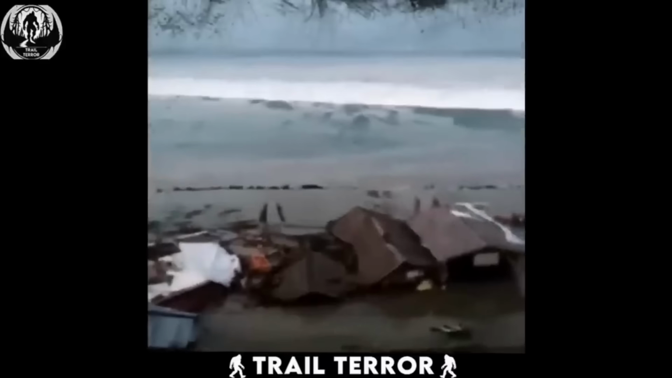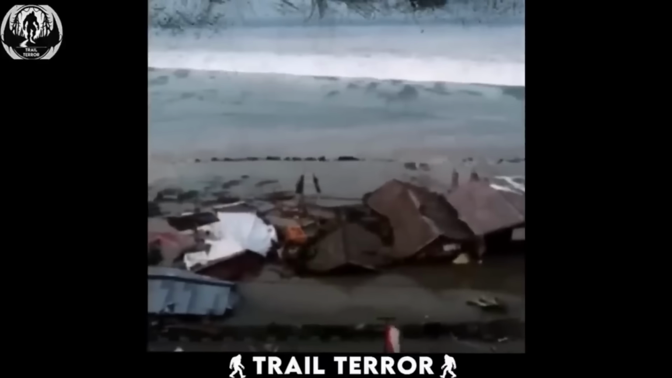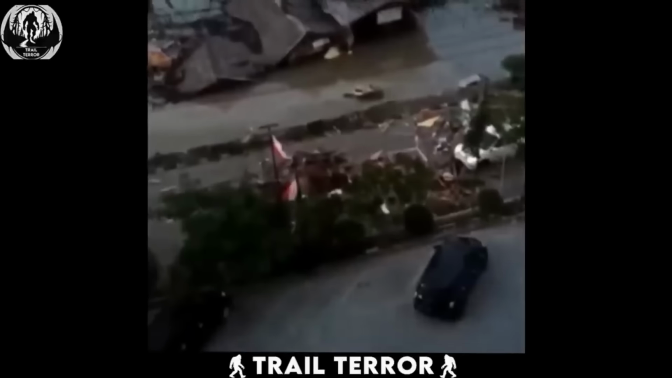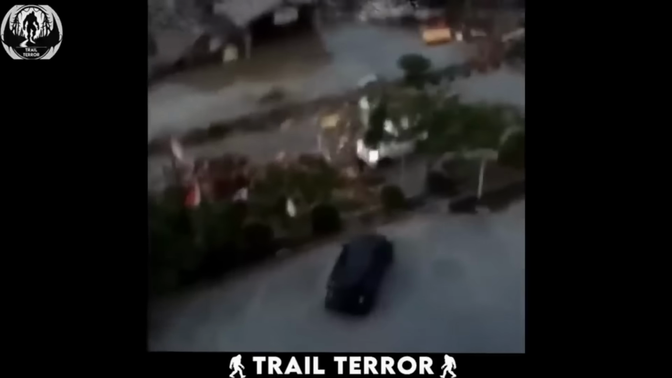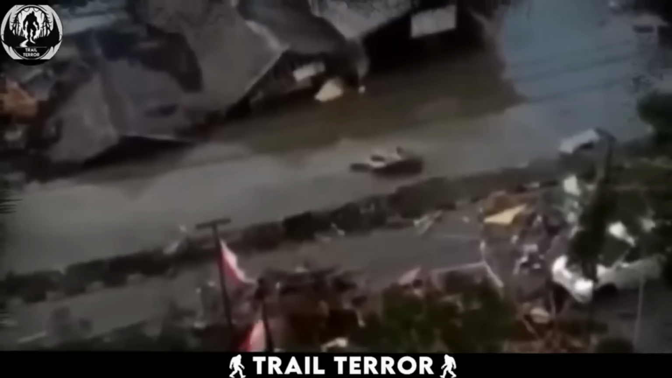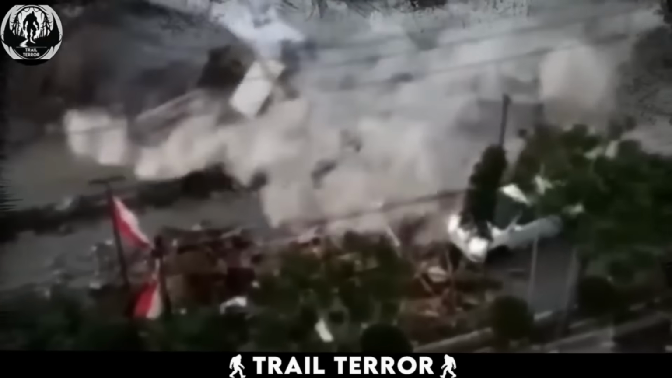At the start of the clip, it looks like just a normal day on the beach. There was no water beyond the limits. However, in a matter of seconds, a huge wave hit, dragging with it everything around. The cars, the huts, and everything that was there completely vanished, with nothing but water in sight everywhere.